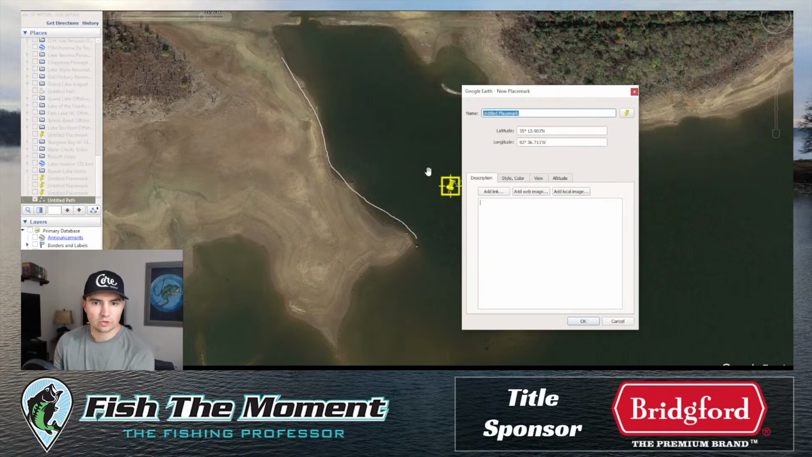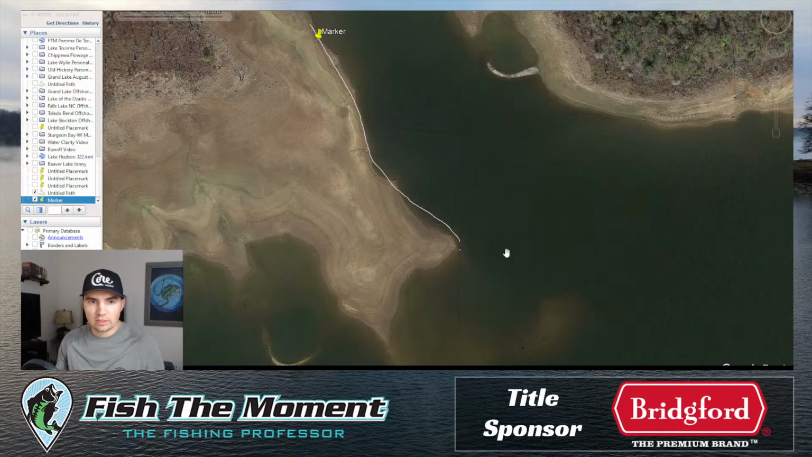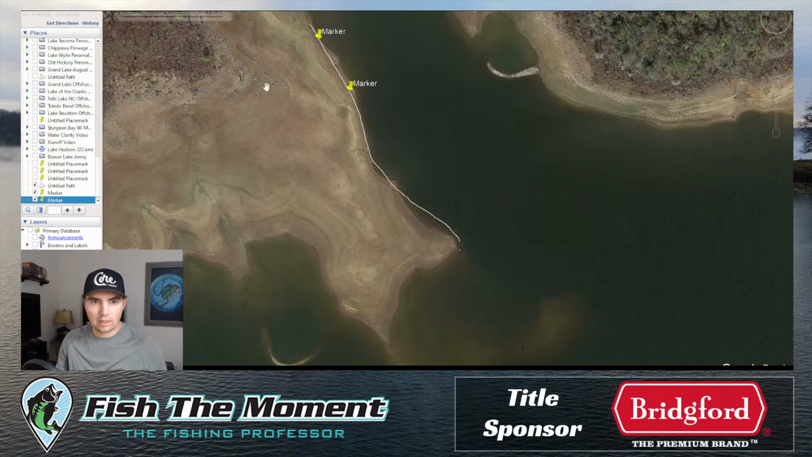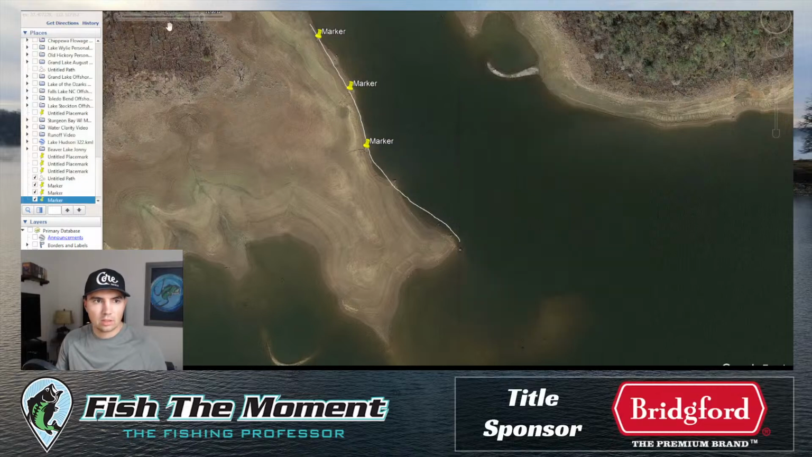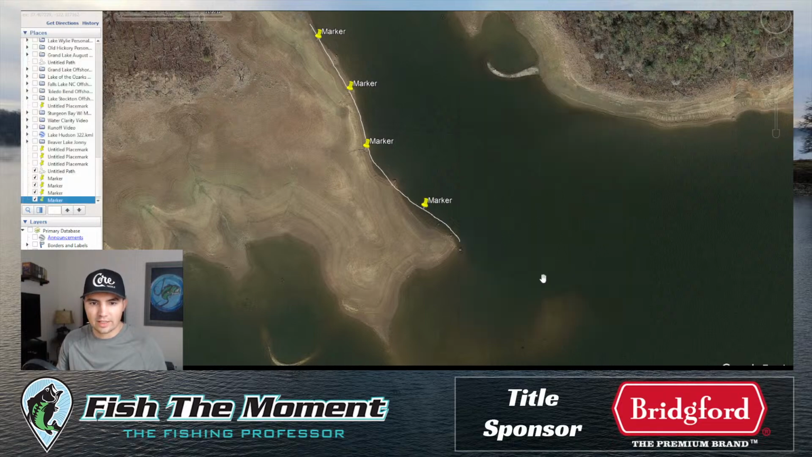So I would drop marker buoys. I drop a marker here. I would drop a marker. Marker here. Okay, and then we drop a marker here. And a marker here. So we drop these markers down this ledge.